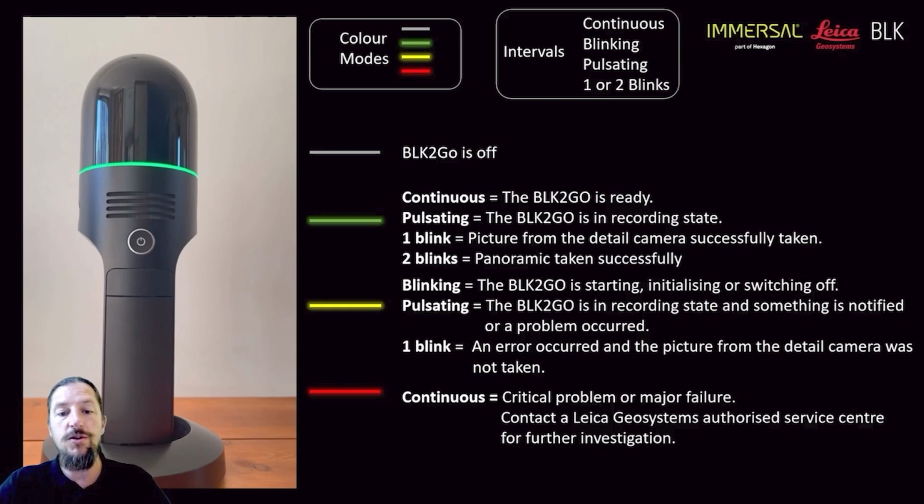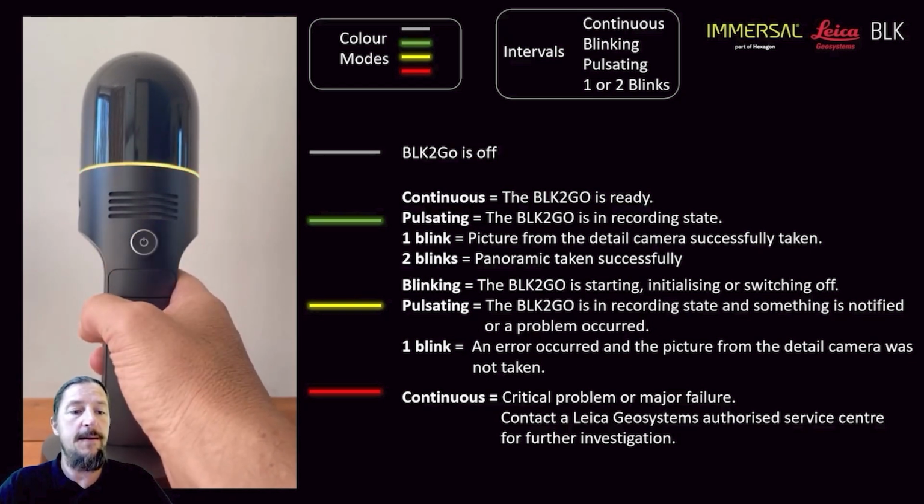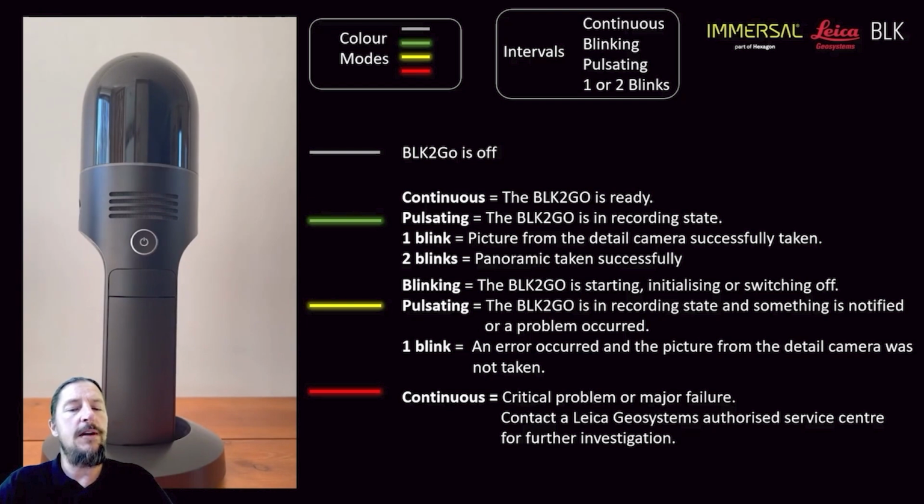So in order to start a scan, we will just have a single press. So we press the button once, as you can see there. It's normally recommended to hold the unit still, because as the gyroscopes and the laser start spooling up, it could have the tendency to wobble. So maybe just keep it still if you can.